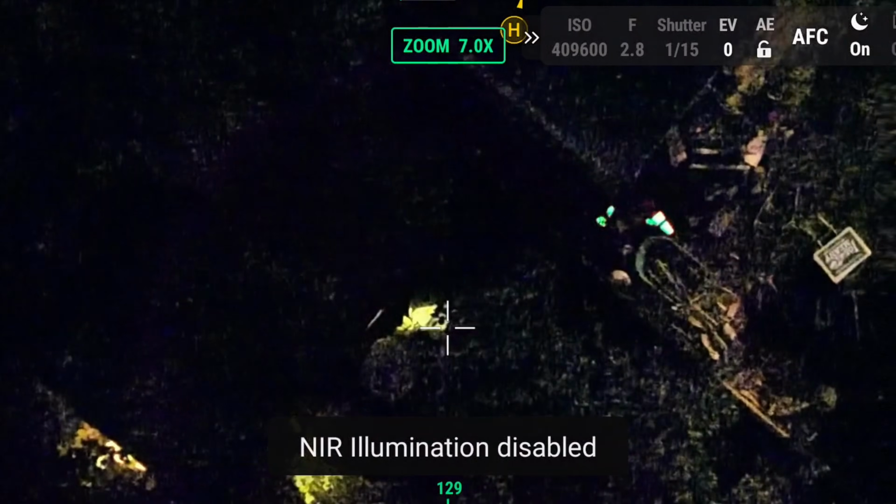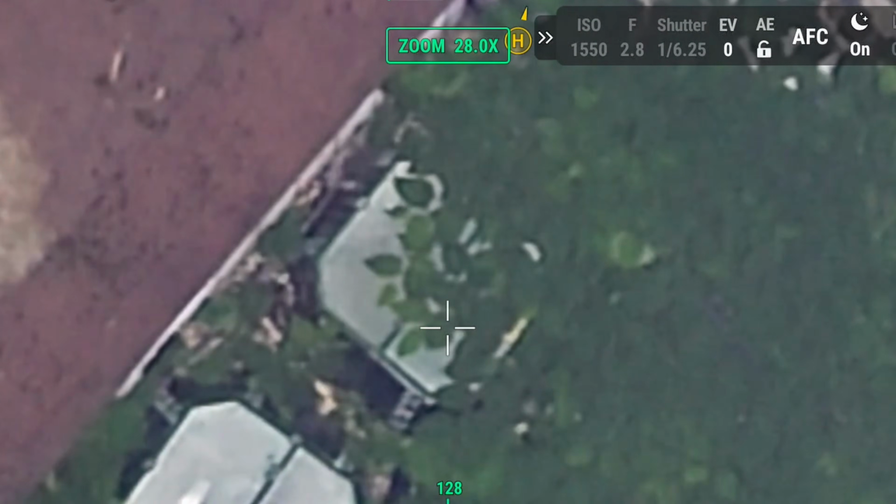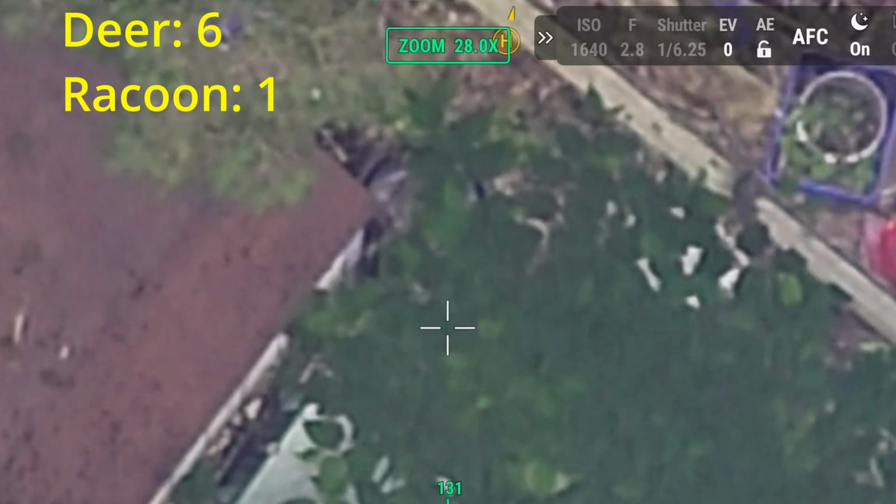There was a sighting right by this barn, and I saw some motion. That's a raccoon. Yeah.